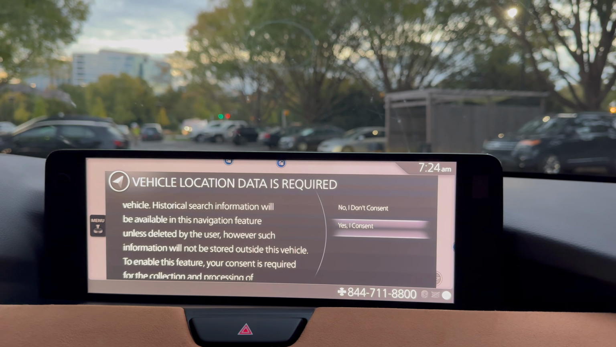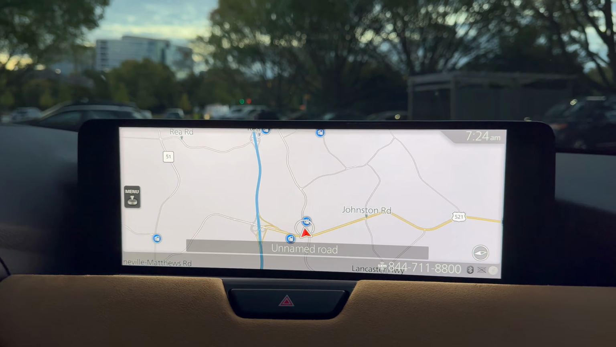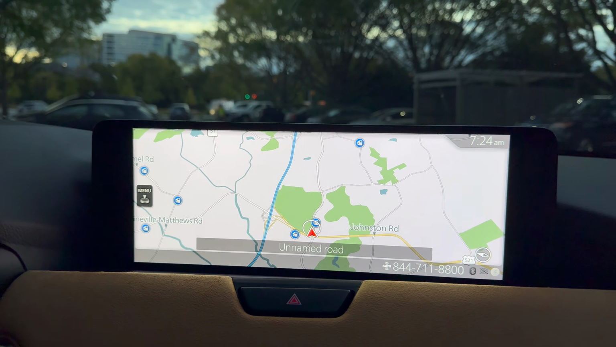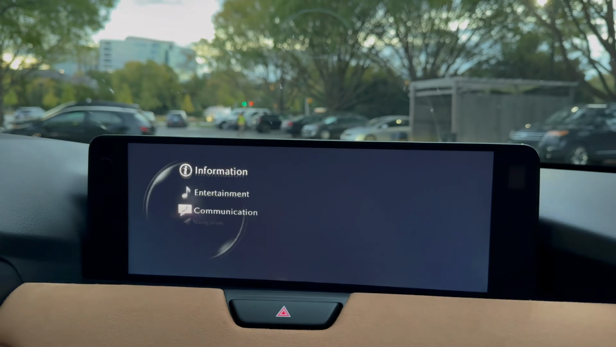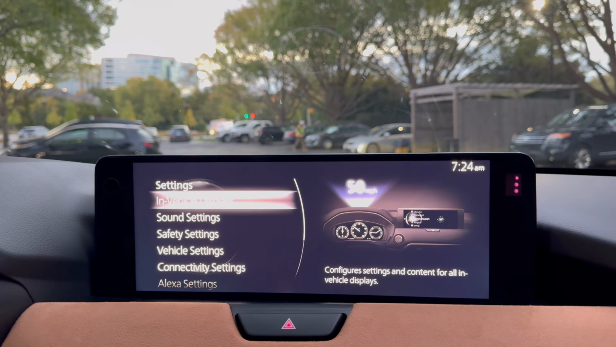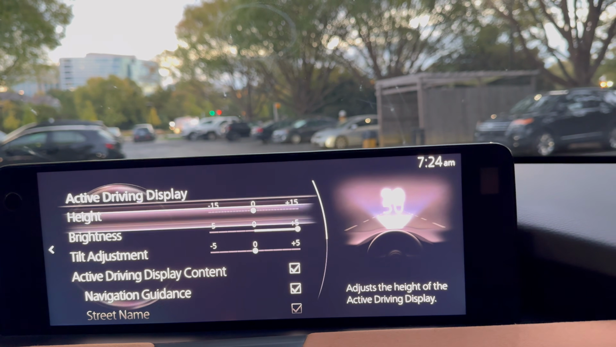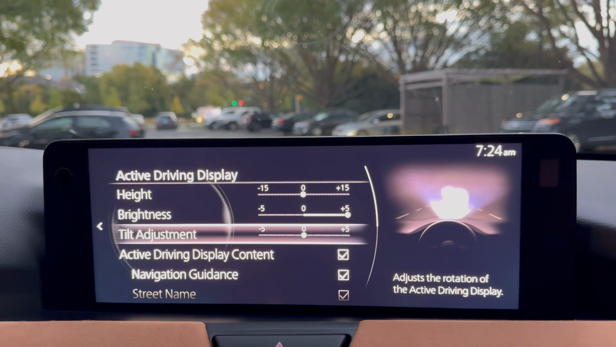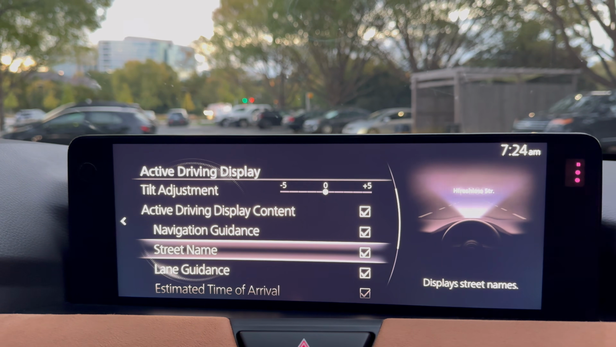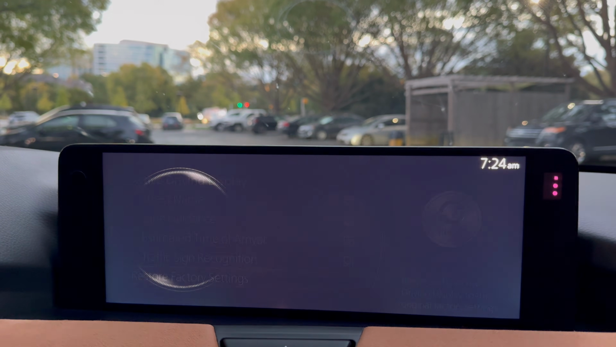I want to consent to the information. I consent. So see, it goes all the way across the screen. It's very nice. We're on an unnamed road. And an unnamed road. And the lightning strikes. In-vehicle display, so that could be our active driving display, the head-up display. Look at this. We've got brightness, the height, the tilt adjustment, and then what kind of information you want to see on that screen. I find that very interesting.